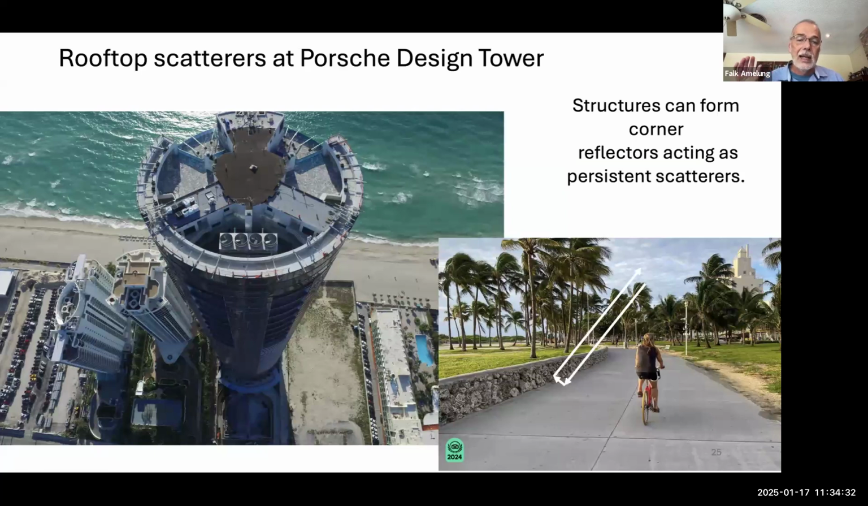So the satellite comes and looks, the radar signal comes against that, and if there's a structure which has exactly the right orientation, perpendicular to the look direction of the satellite, it reflects the signal back to the satellite, and then we are getting a measurement point. That is a persistent scatterer.